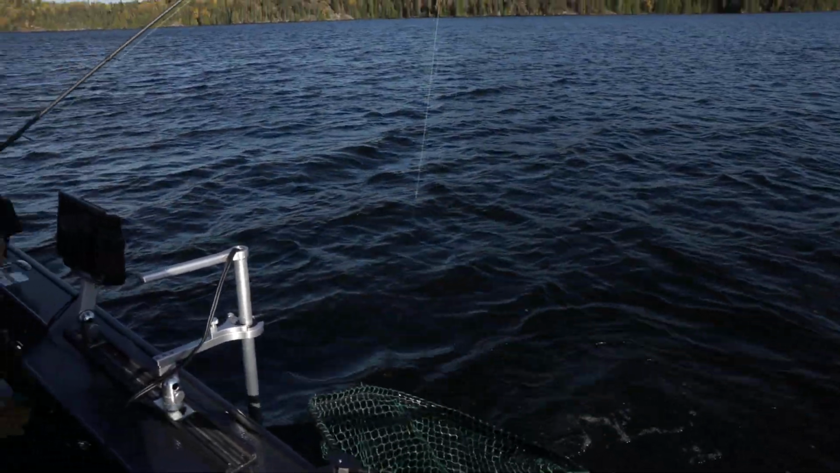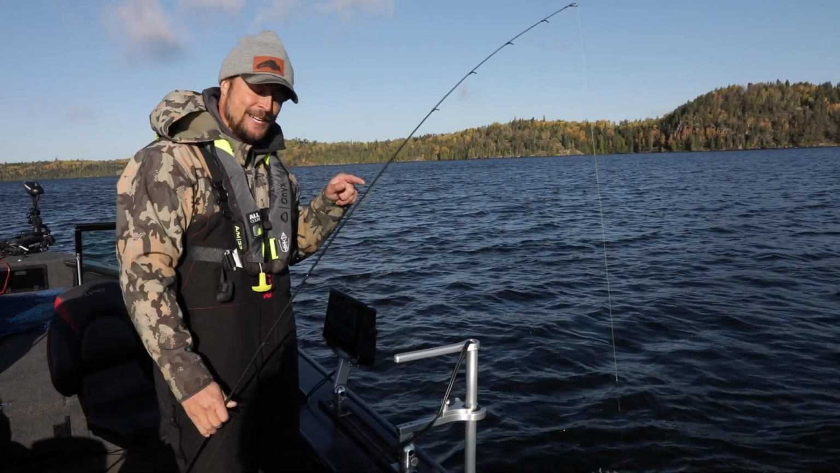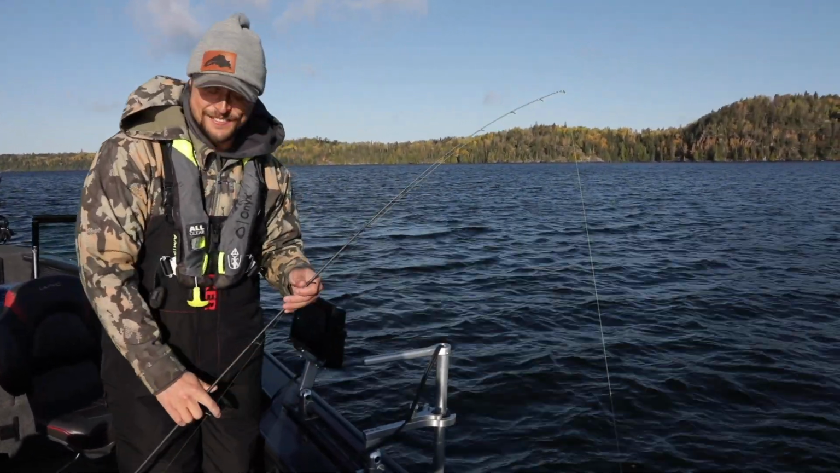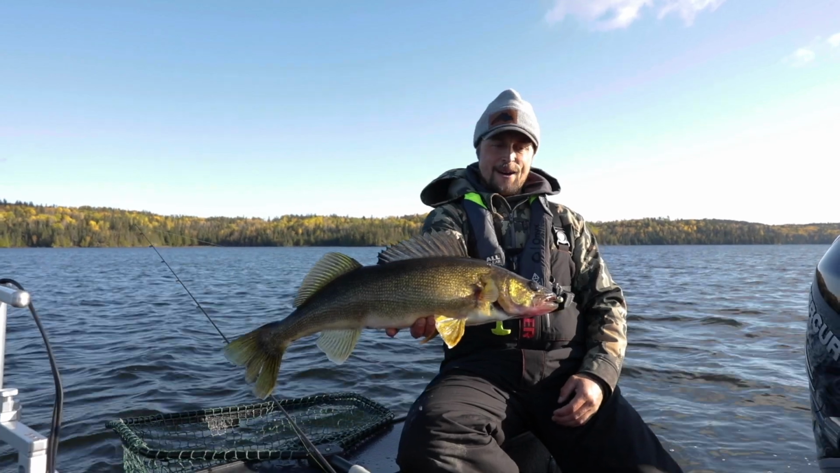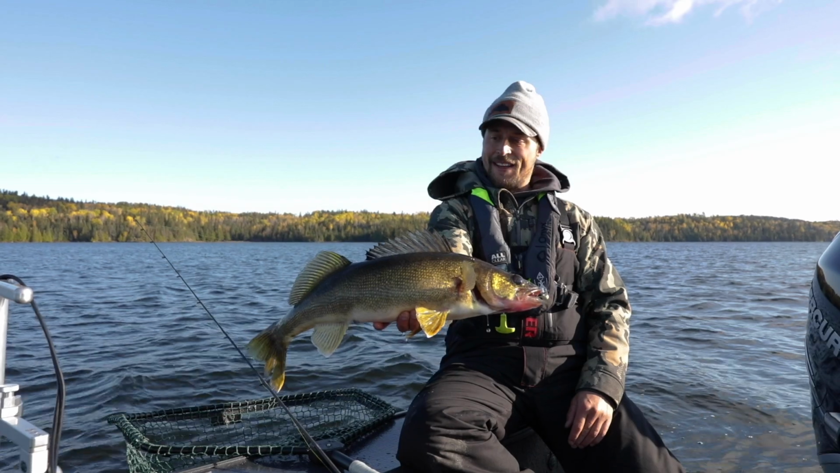That's a nice fish. Nice fish. Wow, seeing that thing come and hit your jig and a minnow on the live scope is just out of this world. Let's take a look at this fish. Man, are they chunky. Look at that walleye. That is just rock solid. What a fish, huh? Jig right there in the corner of its mouth.